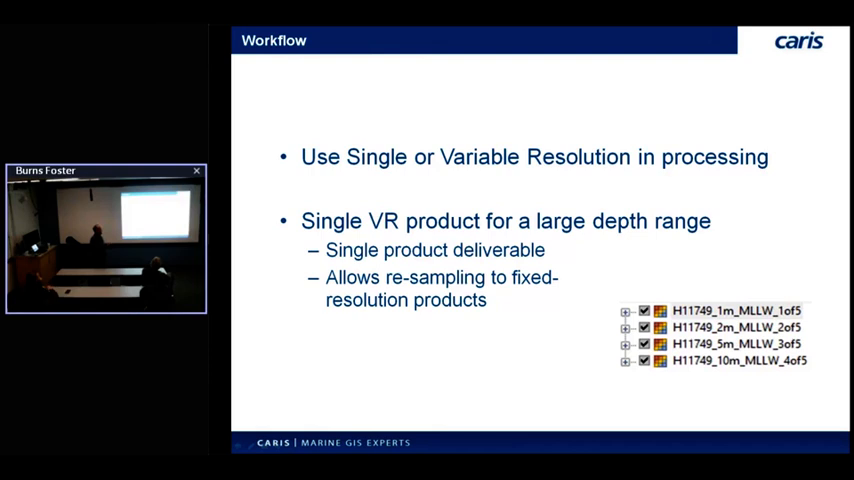So we assume it's going to take some time for other vendors to implement this. So there'll be a transition period where we still need to produce these fixed resolution rasters, if you need to give data to somebody else that's working in other software. So we'll have some resampling tools that will let you create a single resolution product out of a VR, or in case, of course, as I mentioned, you can generate them directly in HIPS as well from the source data. Kind of depends on what you've got available. But the option's there.